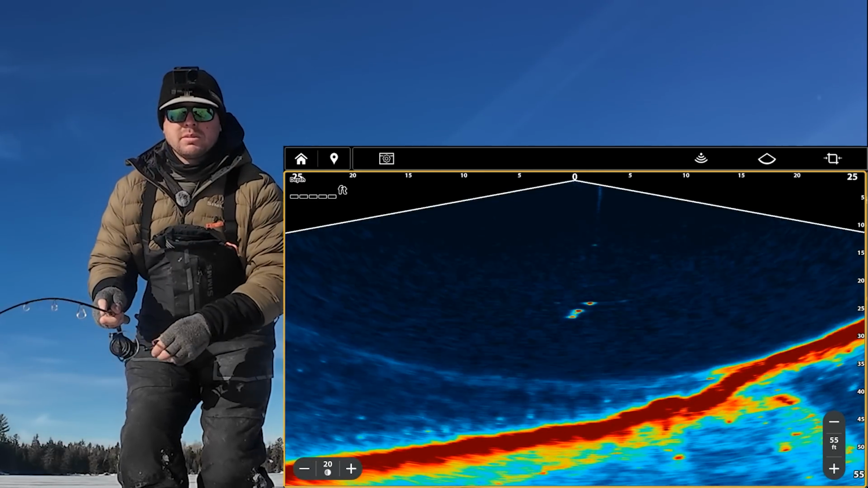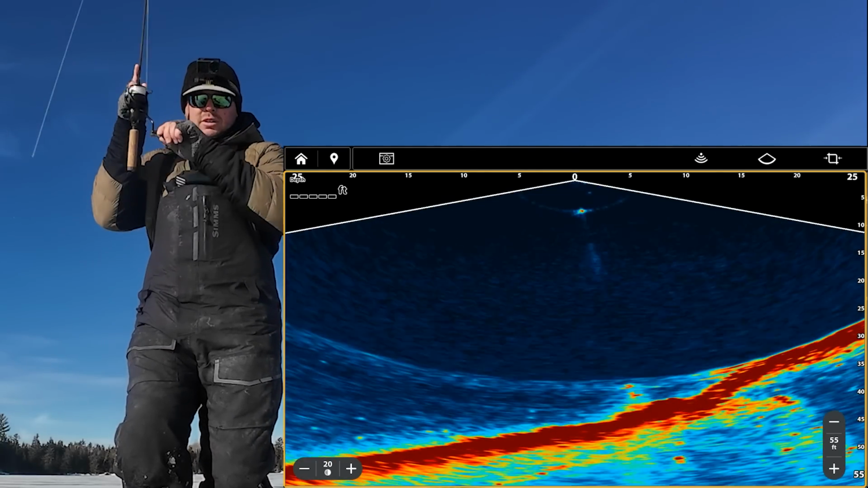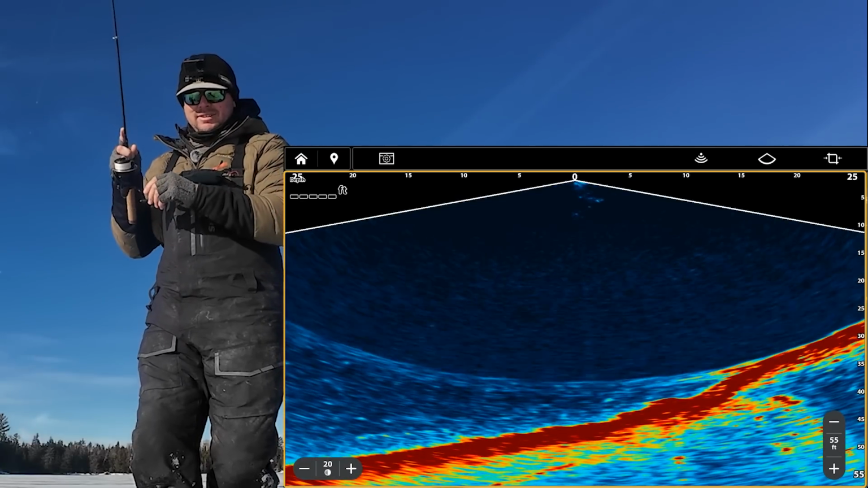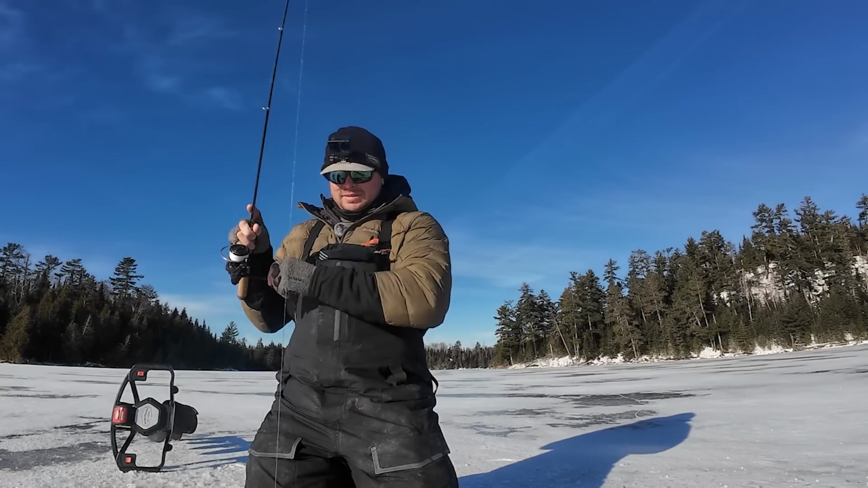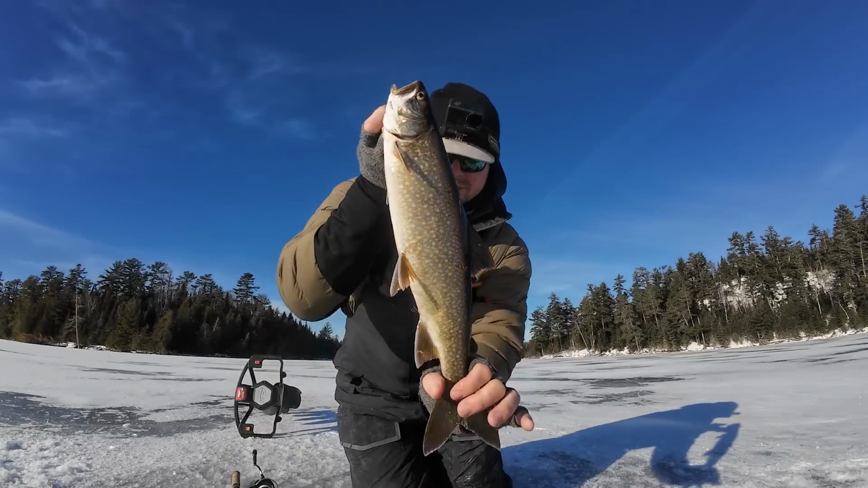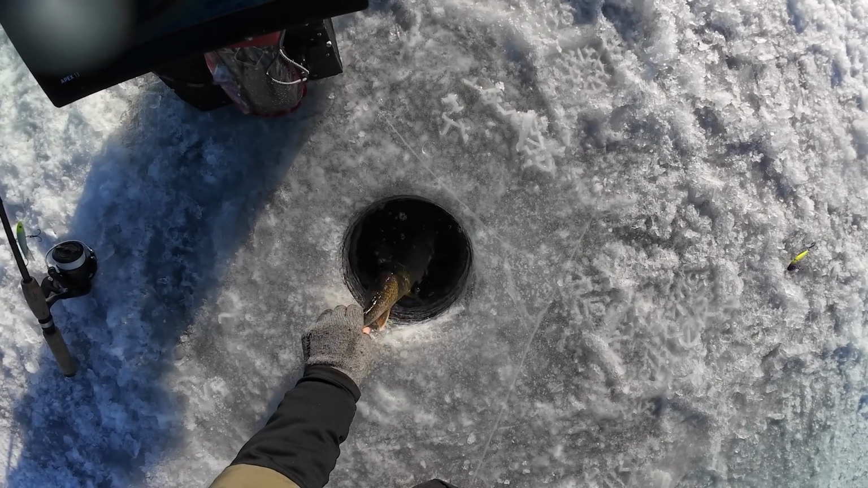Here we go. Come on. Got him. Oh, that was sweet. Doesn't feel that big, but that was a great bite. He came and stalked that thing all the way up. That was cool. Just a little guy. Not a big one by any means, but that was cool. He came screaming up to eat it.